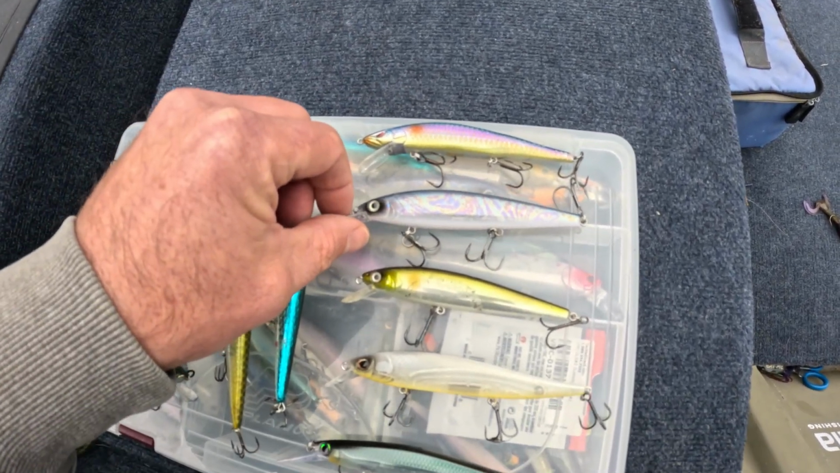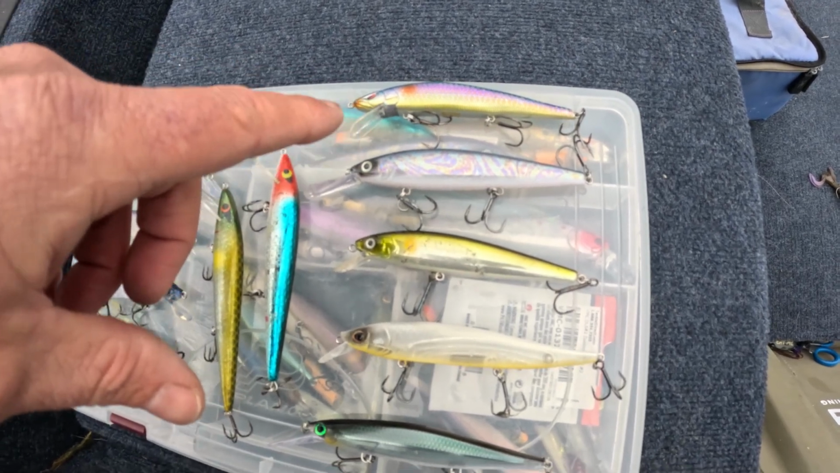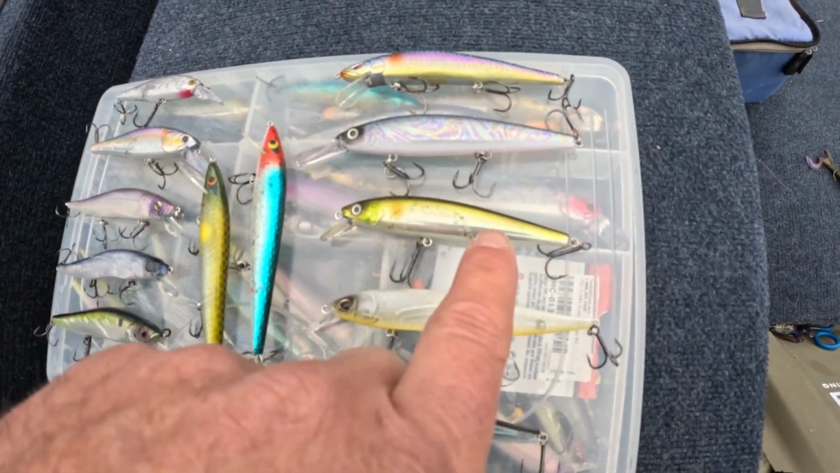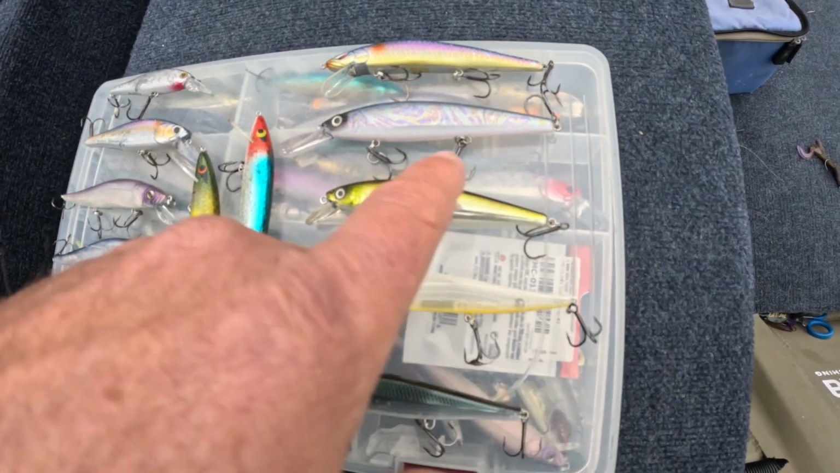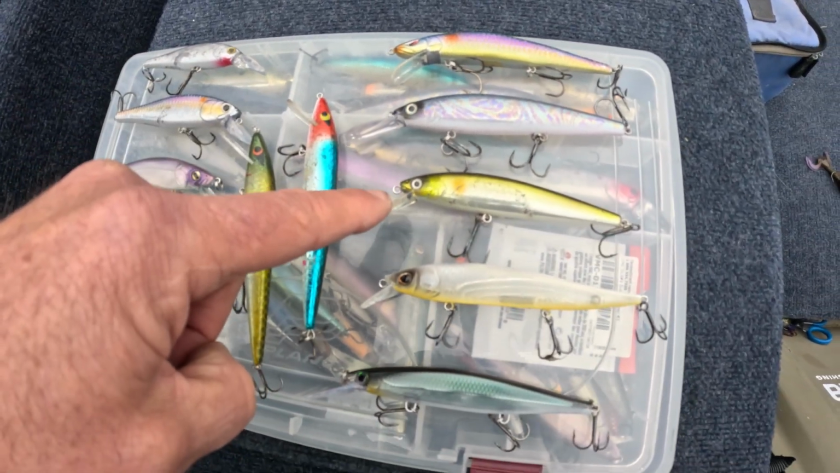We have the Strike King KVD 300 Deep, and then we've got the Strike King, I believe this is the 200. It's the standard jerk bait. Two-hook jerk bait, three-hook jerk bait. Notice the bill size difference. This is the deep, this is the shallower diving one.